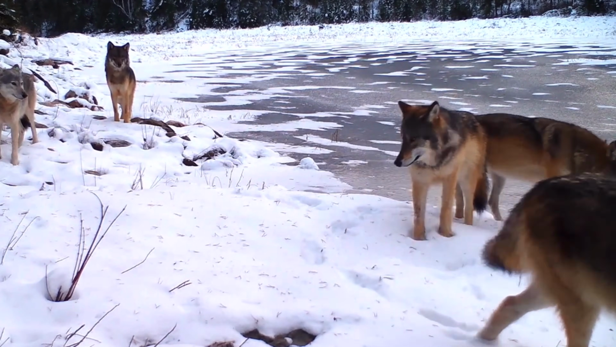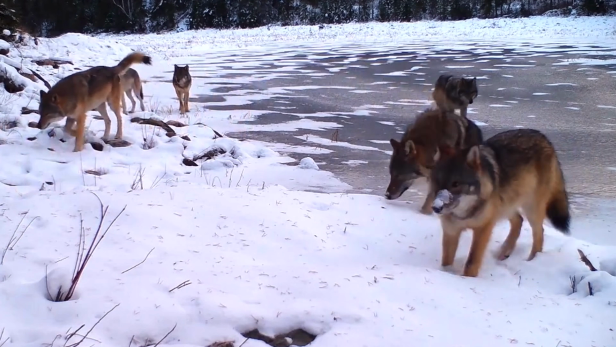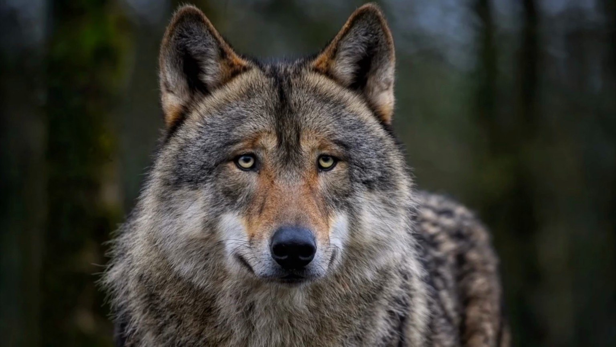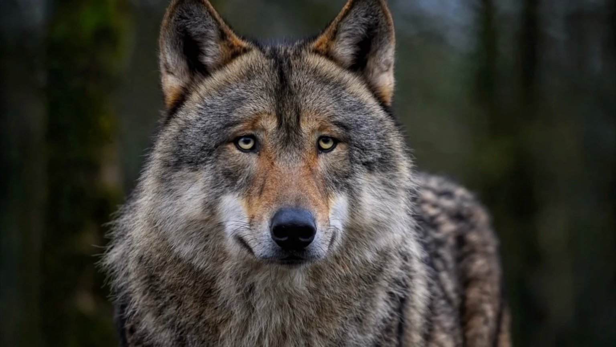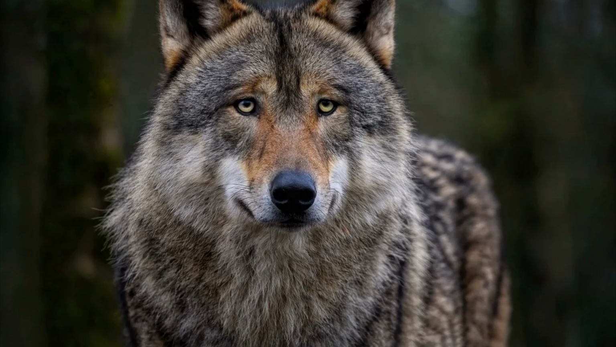If a human were to come in contact with this pack and the wolves were hungry, the human wouldn't even come close to standing a chance. These animals can run up to almost 40 miles per hour, which is absolutely insane. And they're also insanely strong with very sharp teeth and nails, landing them on today's list of the scariest creatures ever caught on trail cameras.